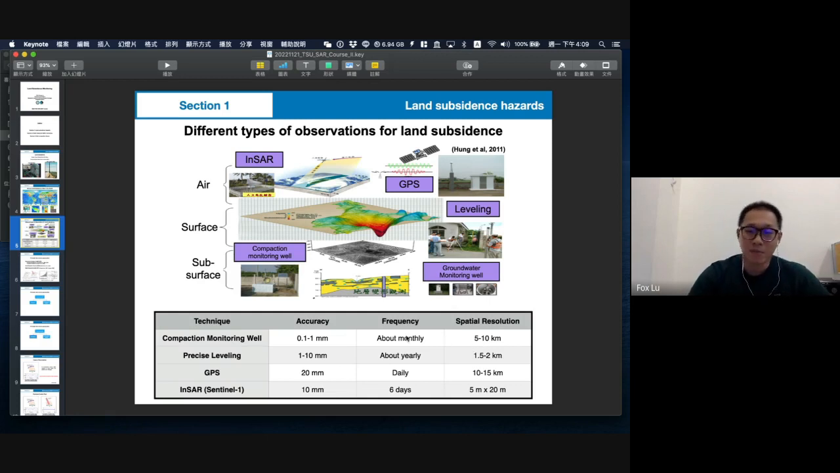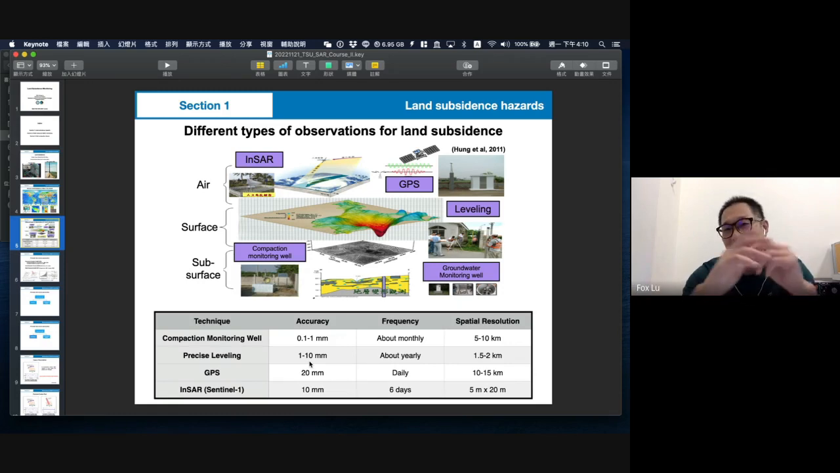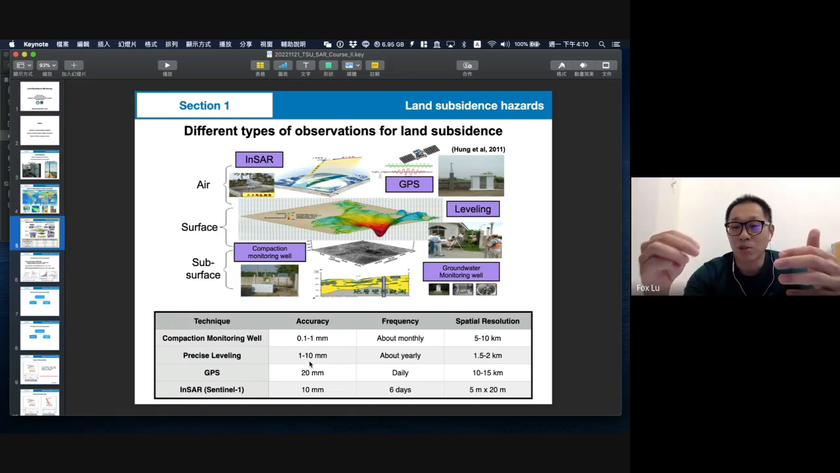So another method is a technique called precise leveling. The accuracy is a little bit worse, but I think it's quite good because it can reach millimeter quality. But the frequency is once a year that we get data. The frequency is too low, but its spatial resolution is better than the compaction monitor well. It can be maybe 1 to 2 kilometers, you can get one benchmark.